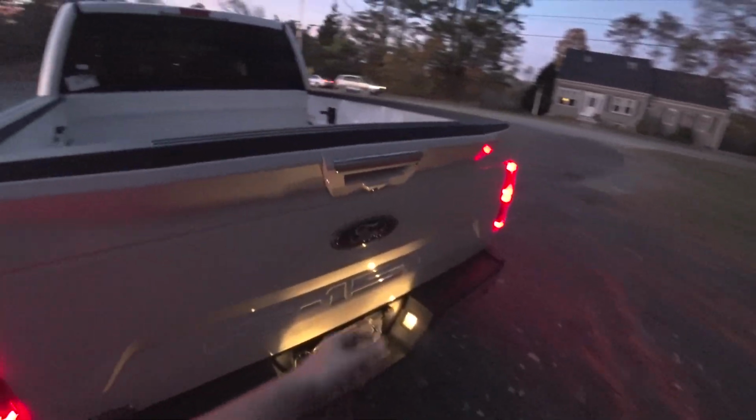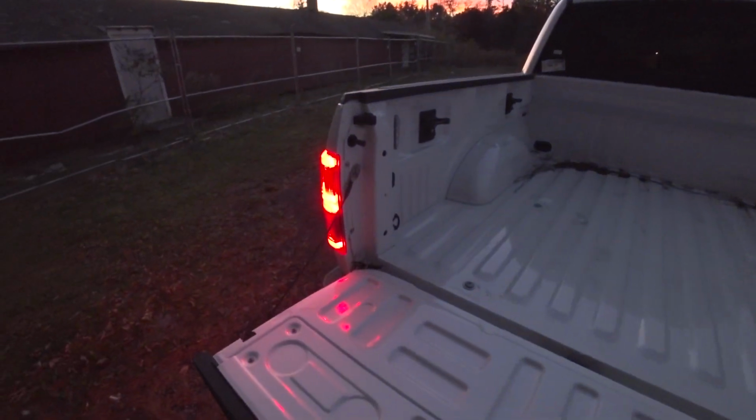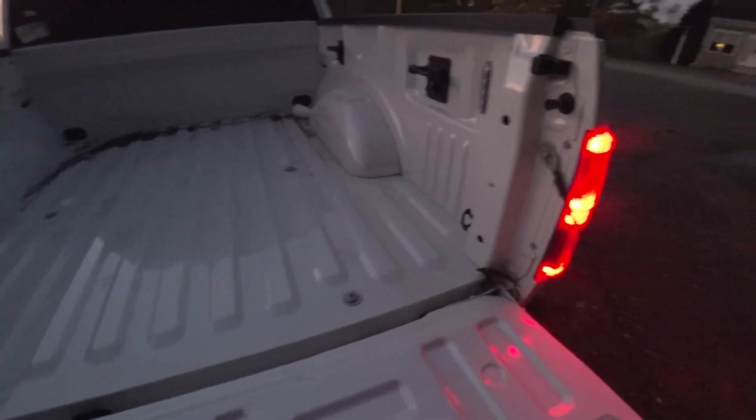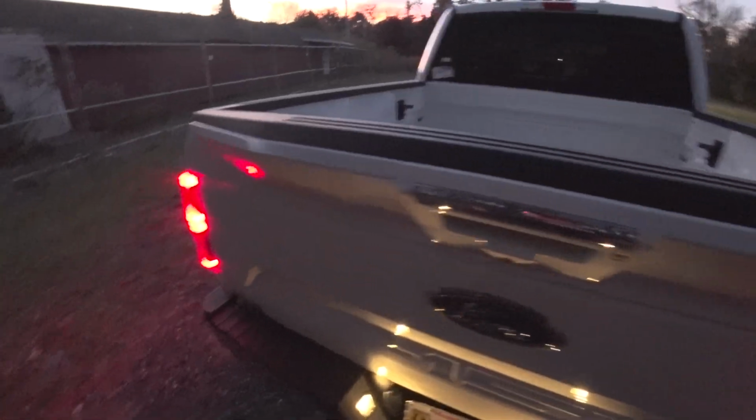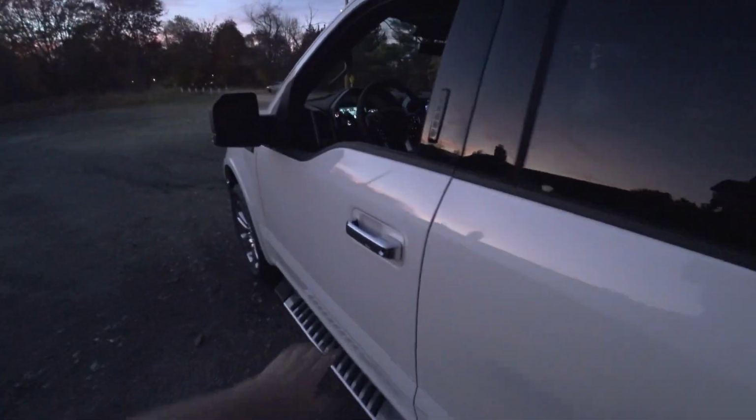Really, really nice interior. Not bad at all. Though you're probably not going to see a lot.